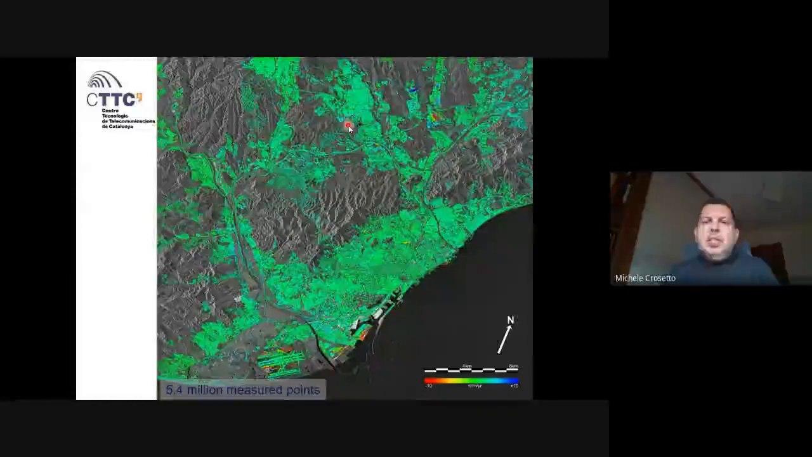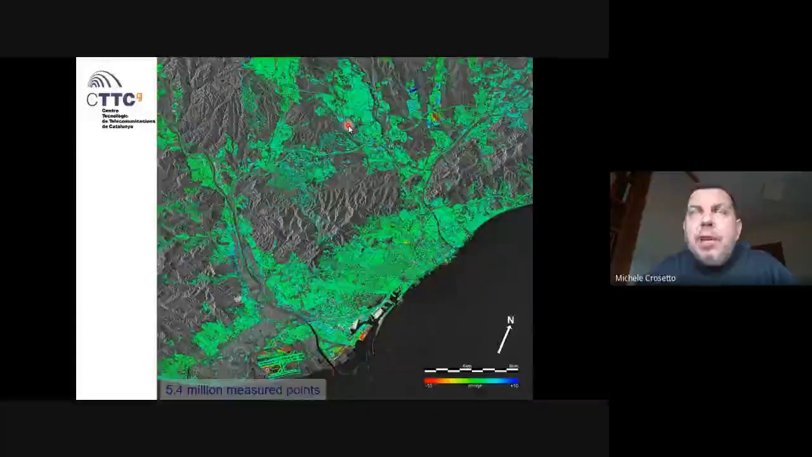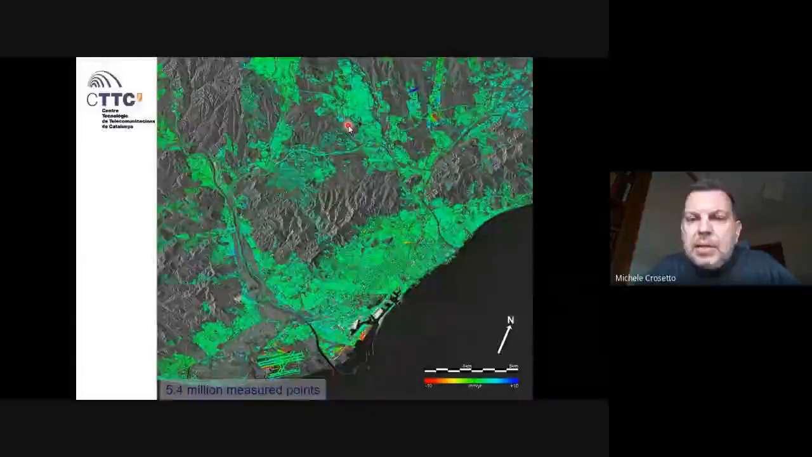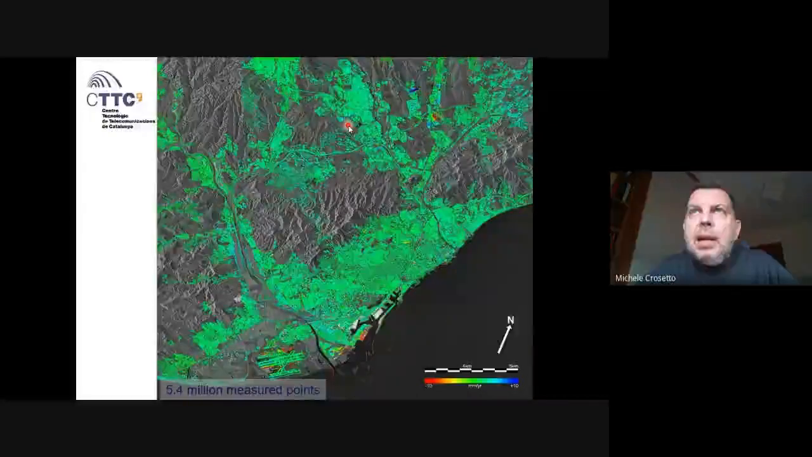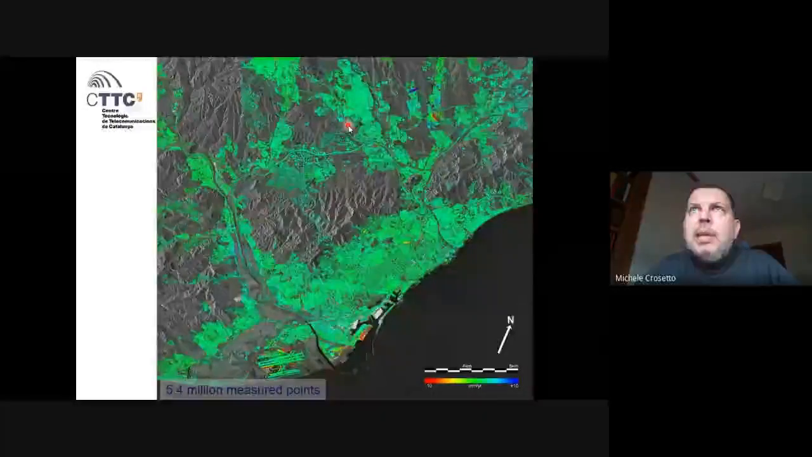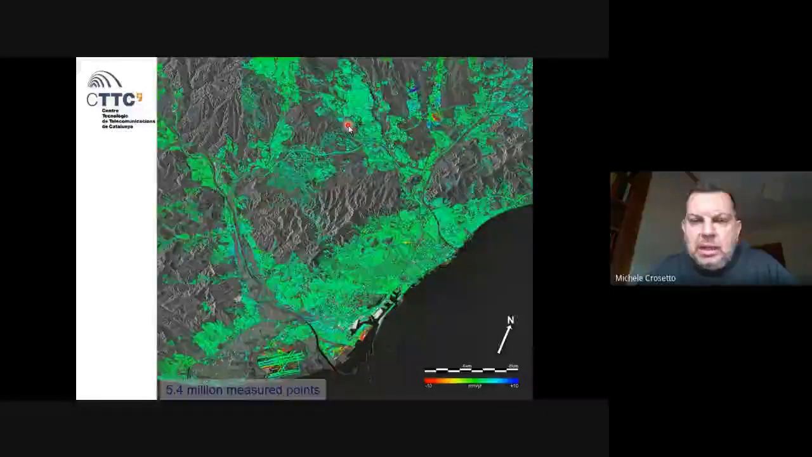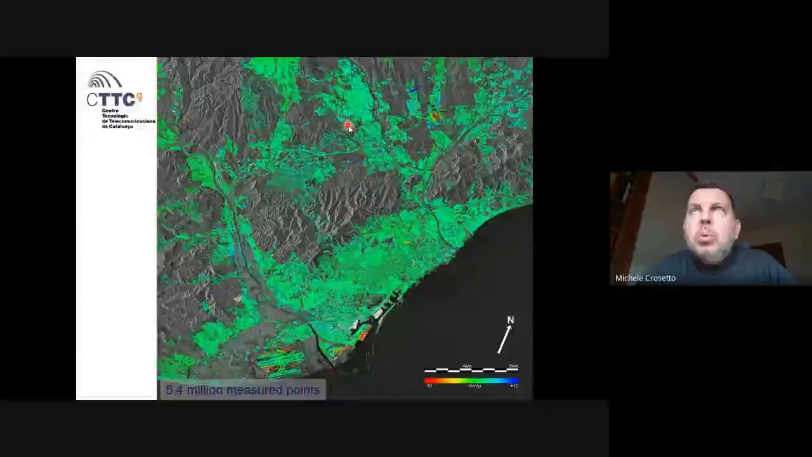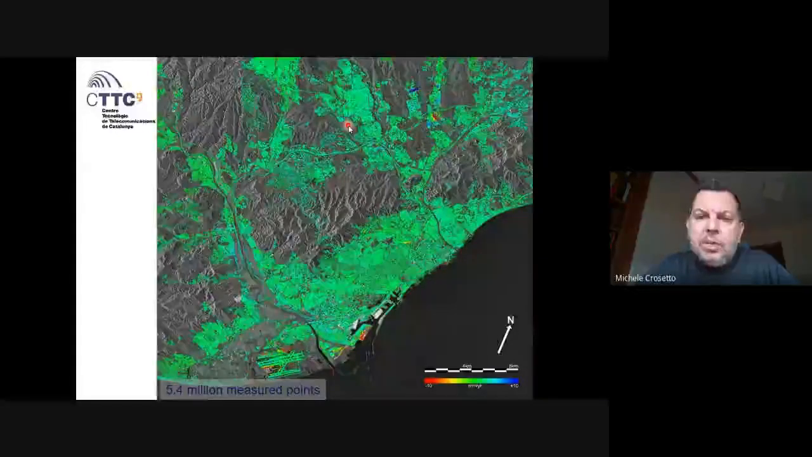We get this synoptic view from satellite, and then, if needed, we can focus locally using ground-based SAR. Locally, as I will explain later, we can cover less than 1 square kilometer, so it is a much more limited area with respect to the satellite capability, but we are able to follow in detail the temporal evolution of the deformation.